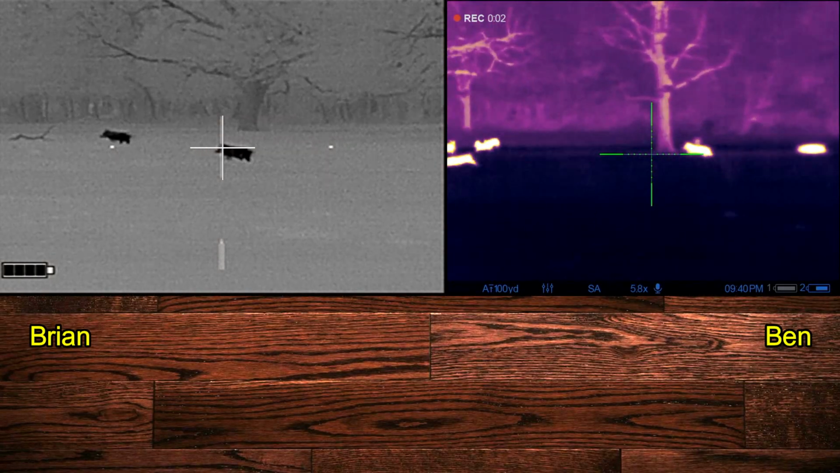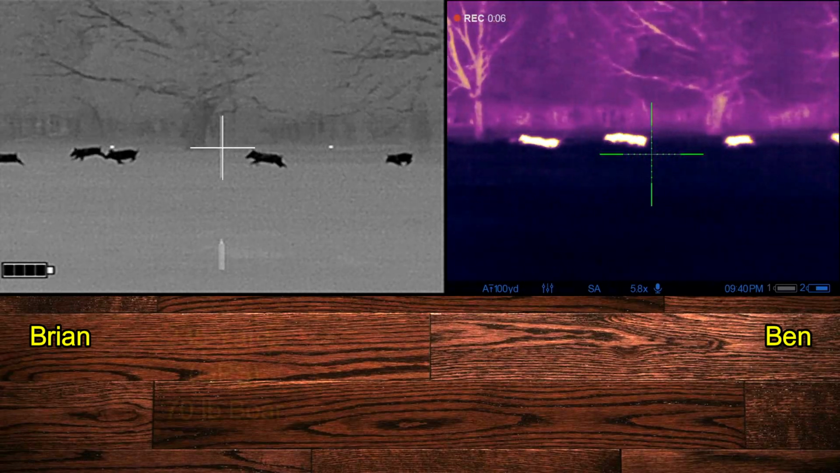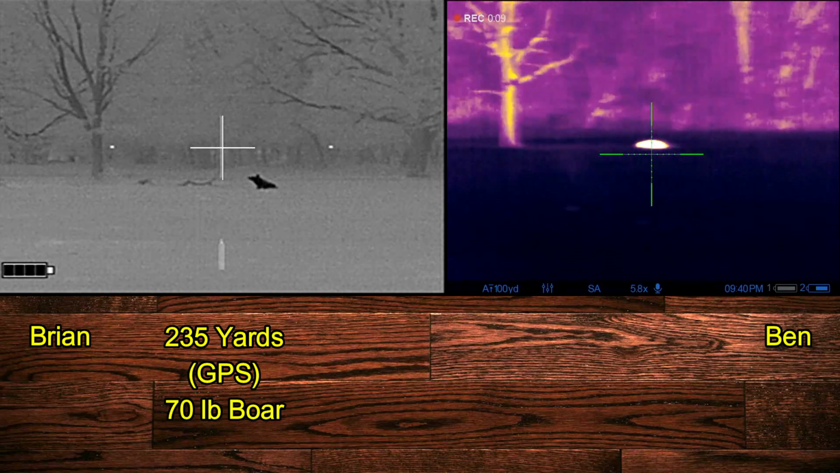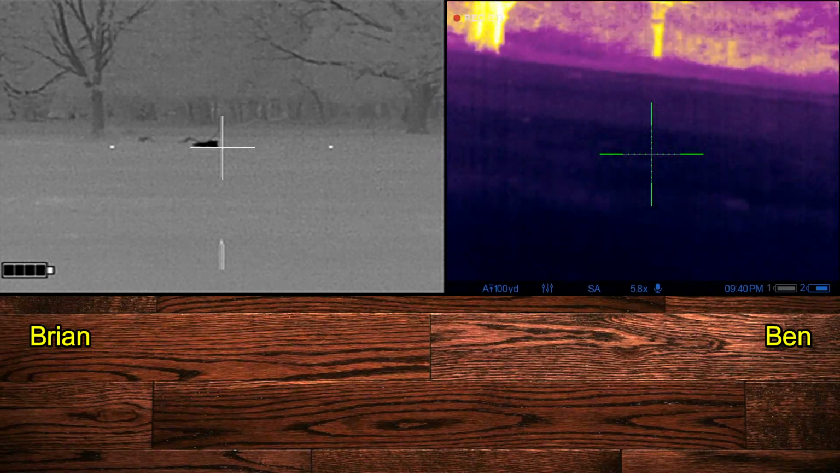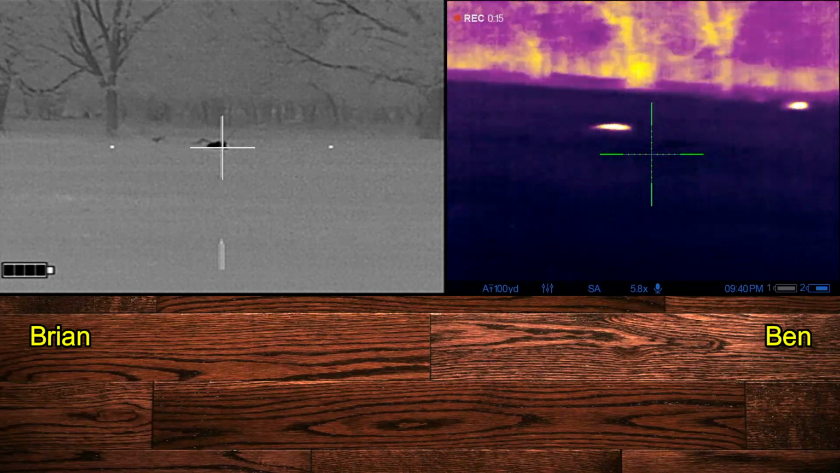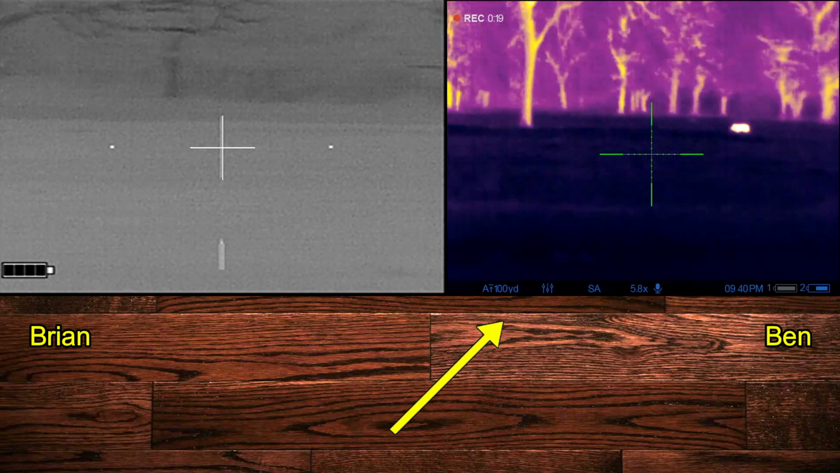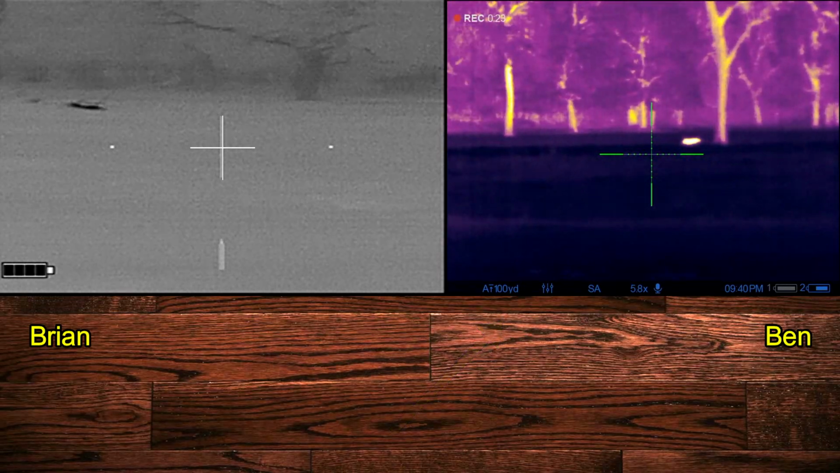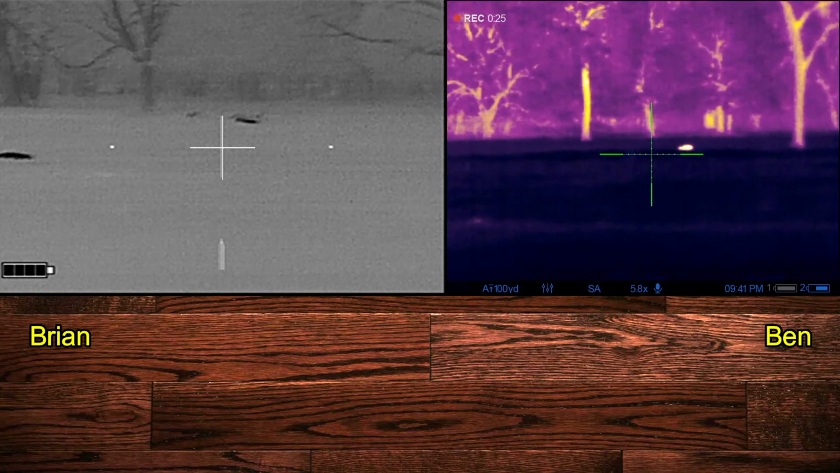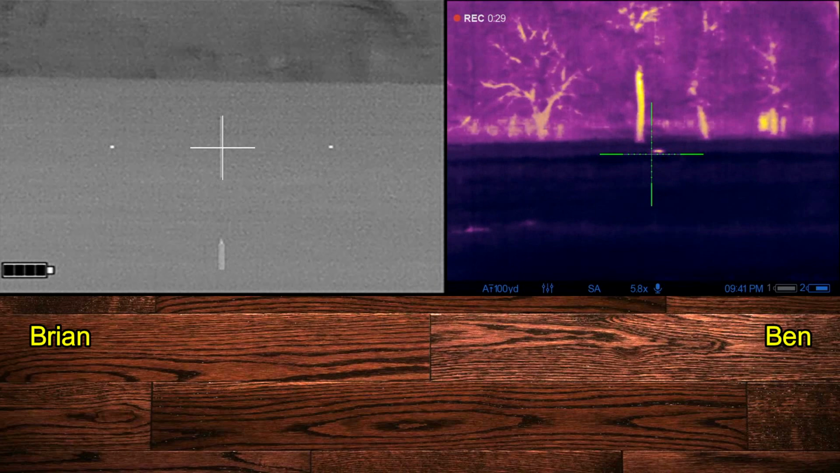I'd made one shot on a running hog that missed. I don't want to swing left. Nice shot. And that hog goes down. Now Ben has tracked this smaller pig way off to the left into the cattle. Looks like you got a big one down. Still got a little pig with that one. And he's telling me about it.